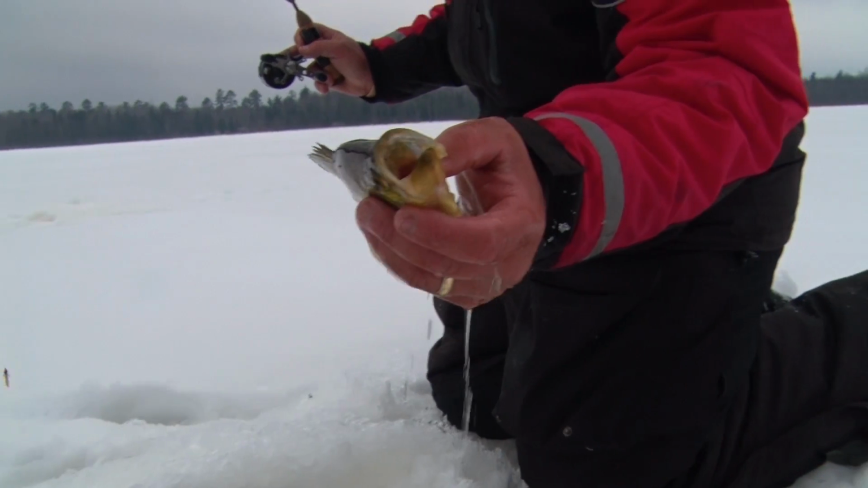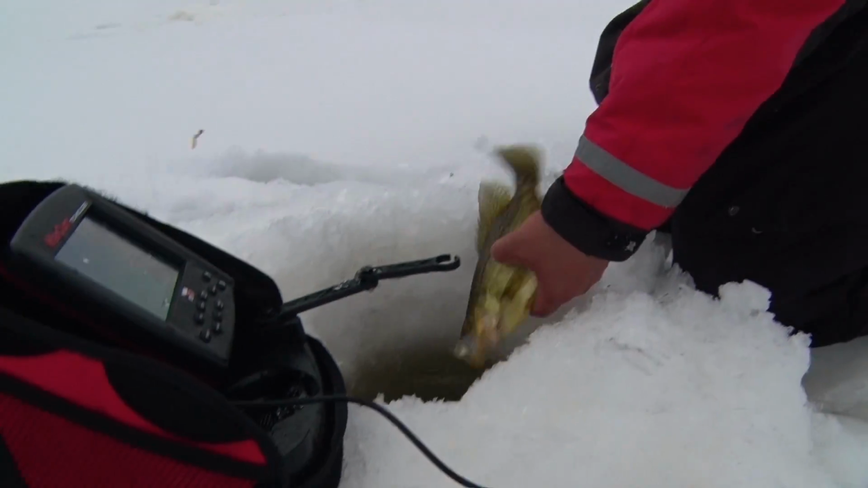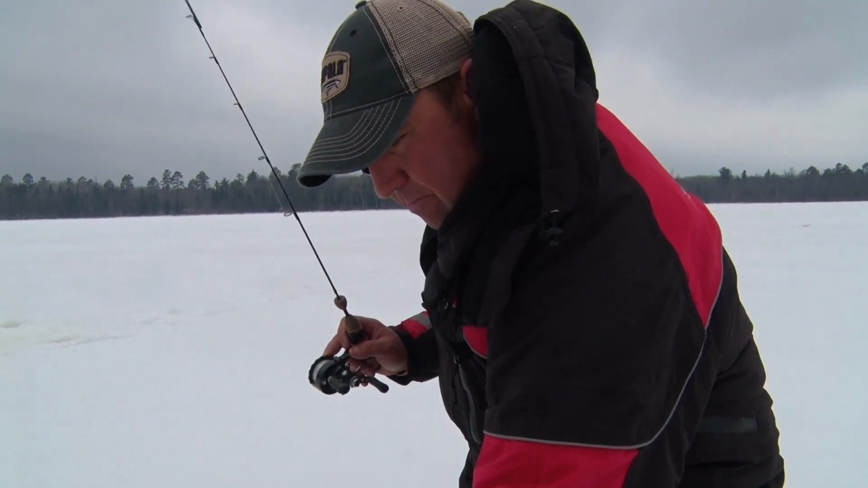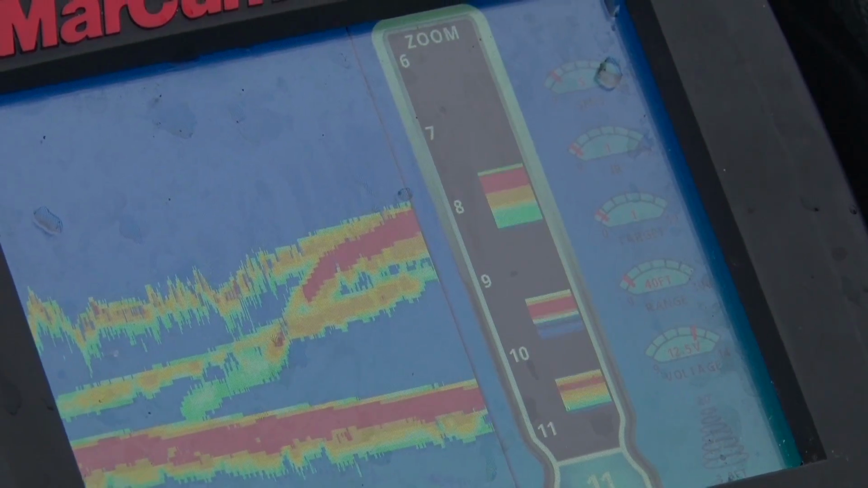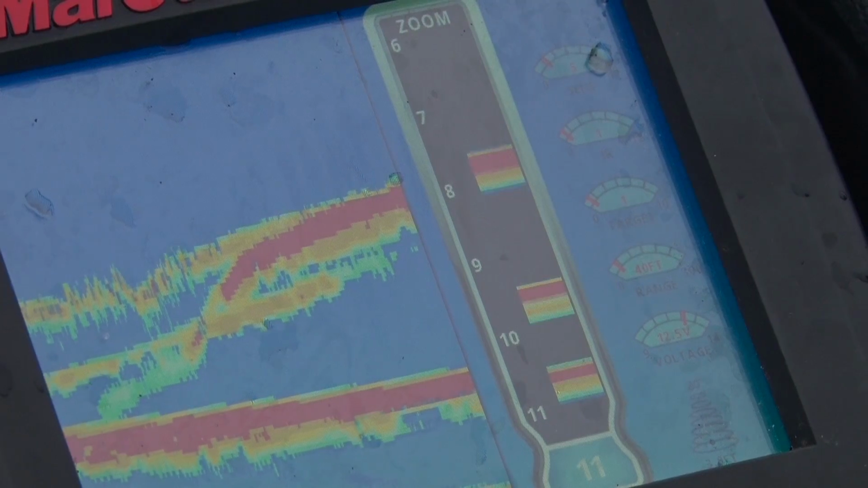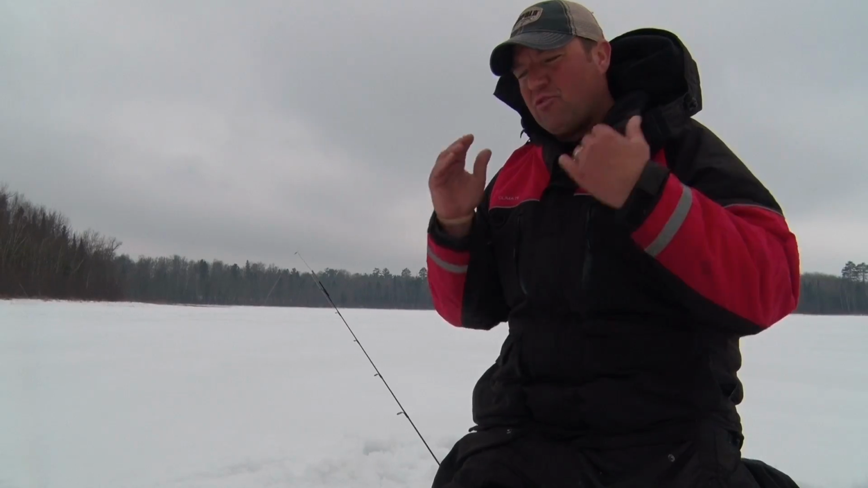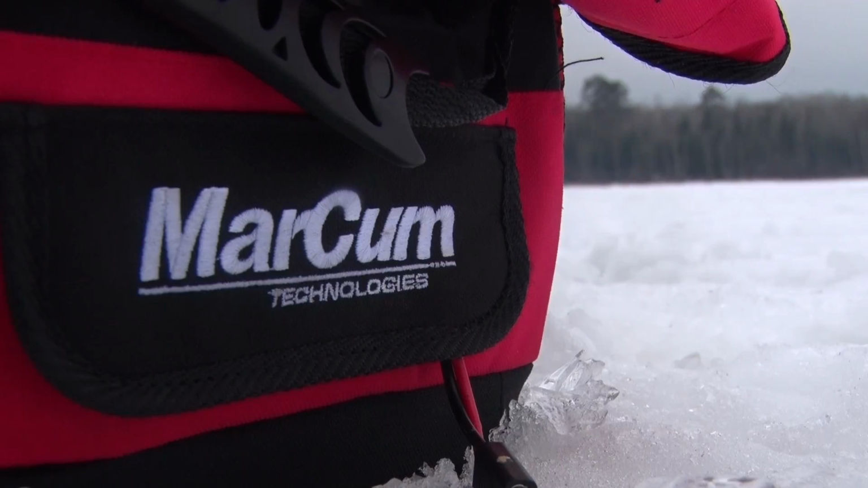In addition, you can set this thing up any way you want, whether you like it in graph mode, whether you like it in showdown mode or vertical mode. Some people like the flasher mode. For me, I like to run that chart with the showdown mode. It paints the best picture for me, so I can really see what's going on down there.